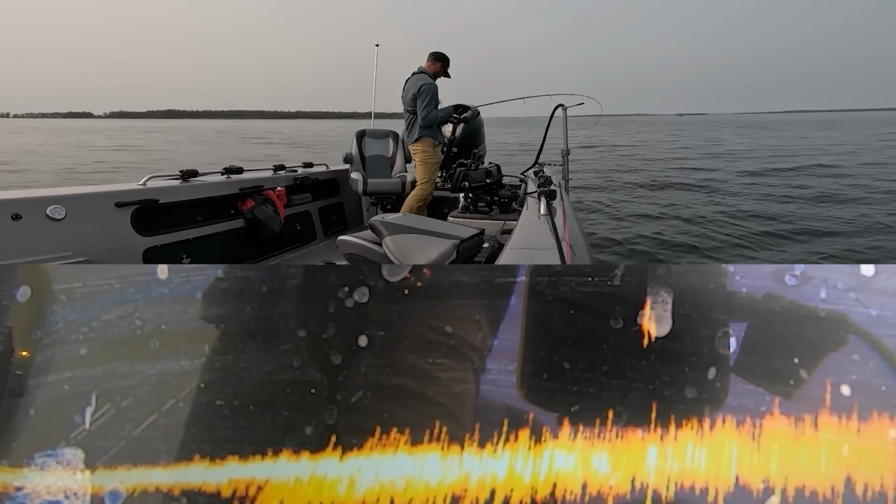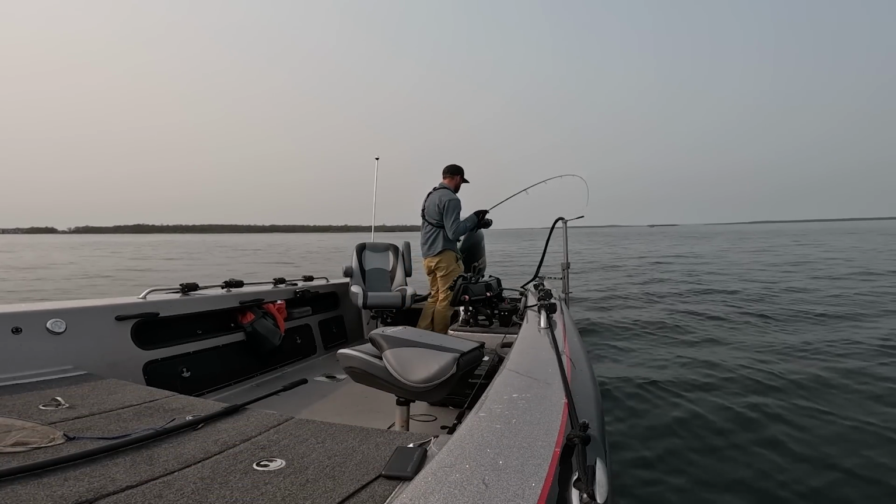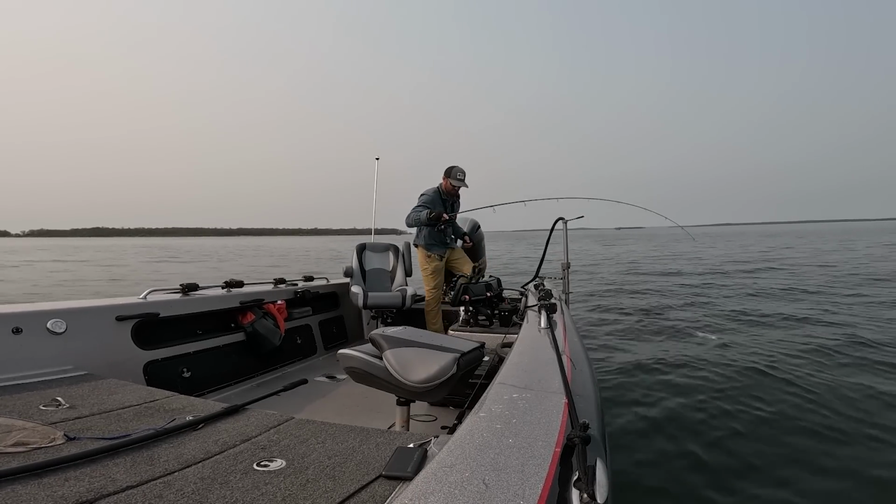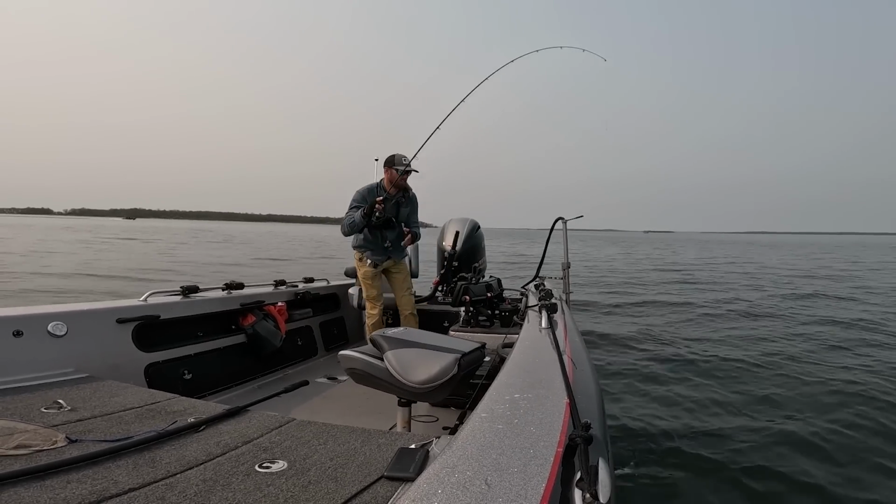Oh wow, you guys see that? How close that pot of fish was? That was cool. I cannot believe they didn't spook. It's a nice one too. That is the Mega Live advantage. They were so close to the boat. Hopefully you guys could see them. They were right in here.